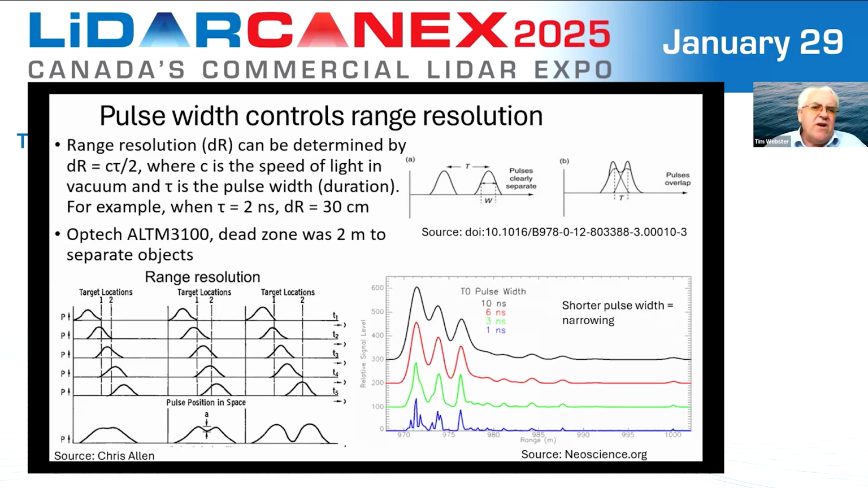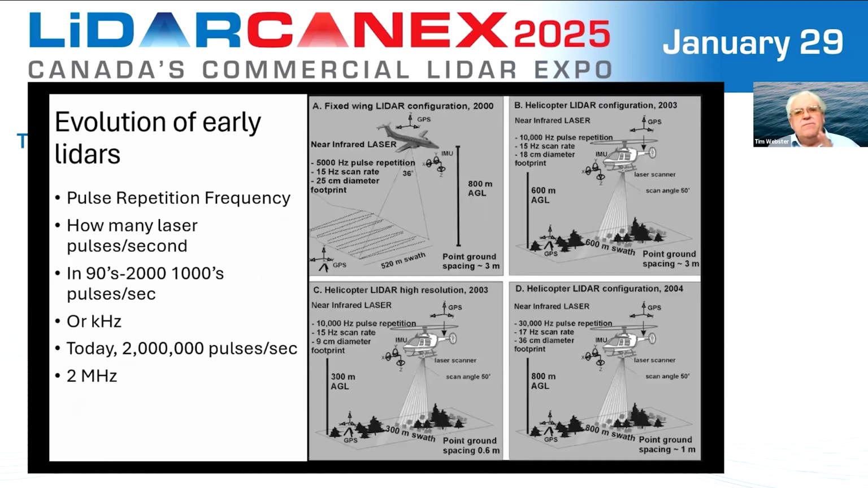So, for example, today, systems that have a pulse width of 2 nanoseconds have a range resolution of 30 centimeters. We used to operate an Optech ALTM system that basically had a dead zone of about 2 meters. We couldn't resolve targets that were within 2 meters of each other at the waveform level, and therefore at the point cloud level. So those were important things to think about.